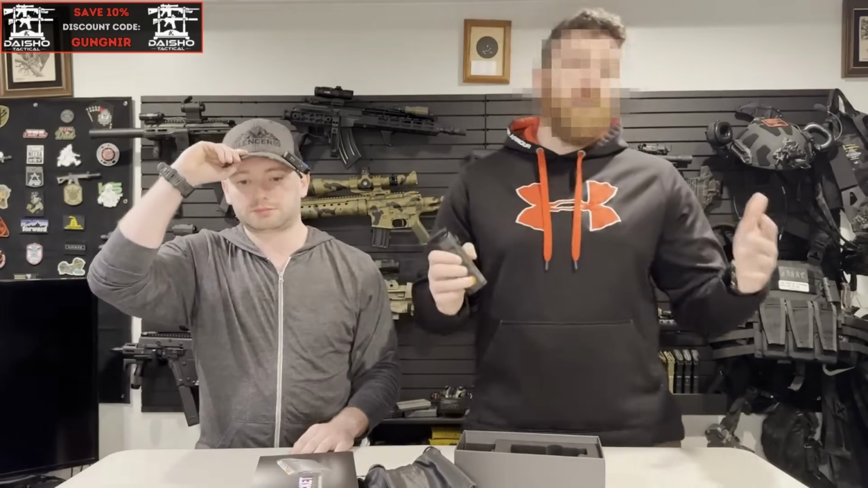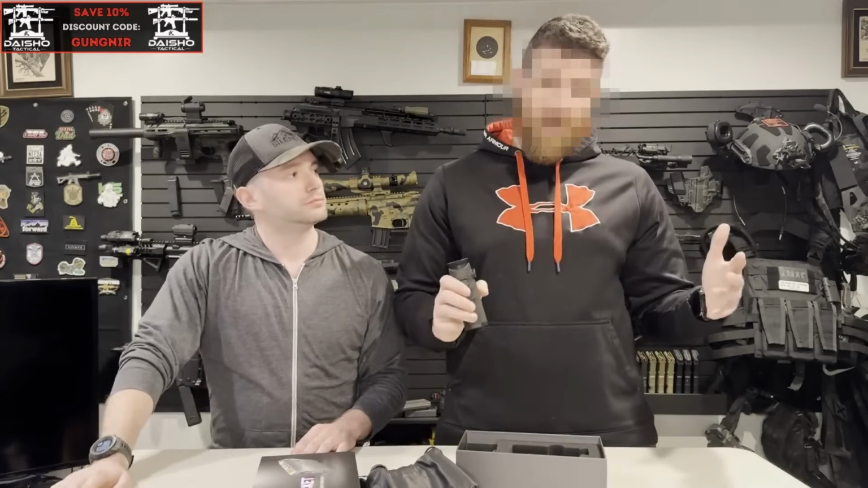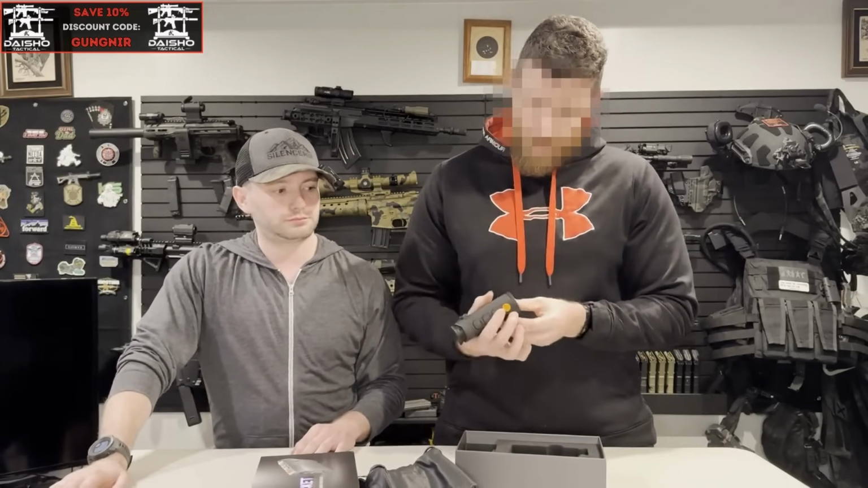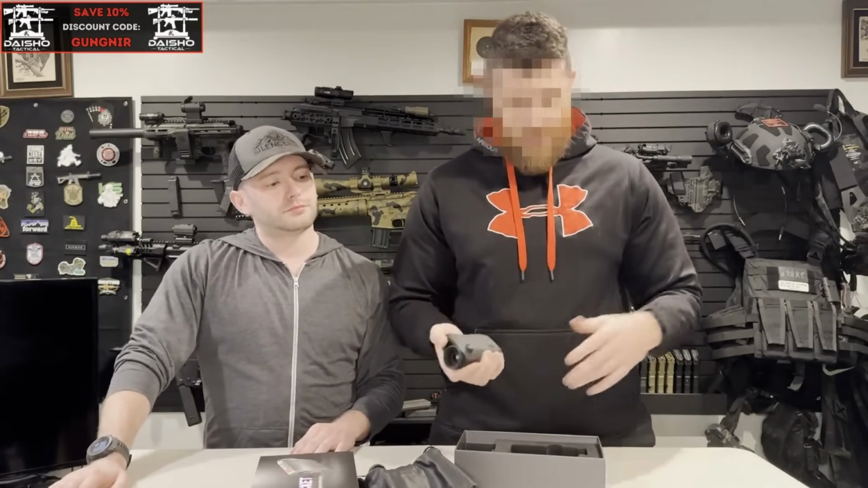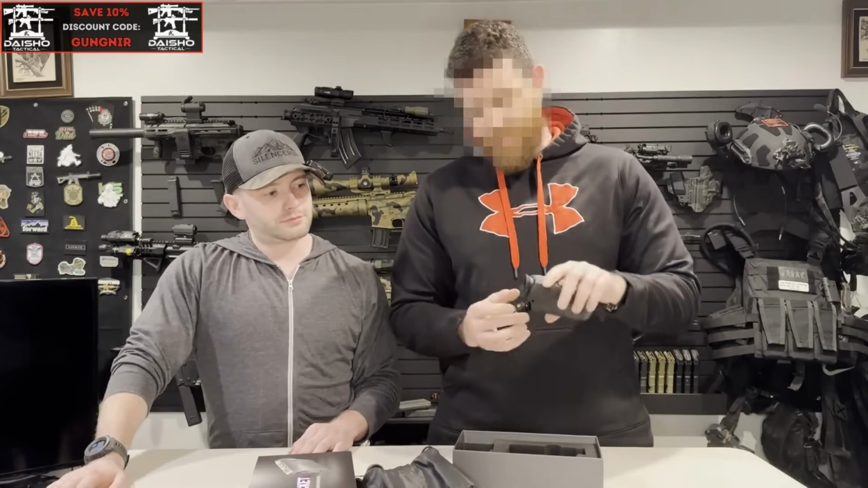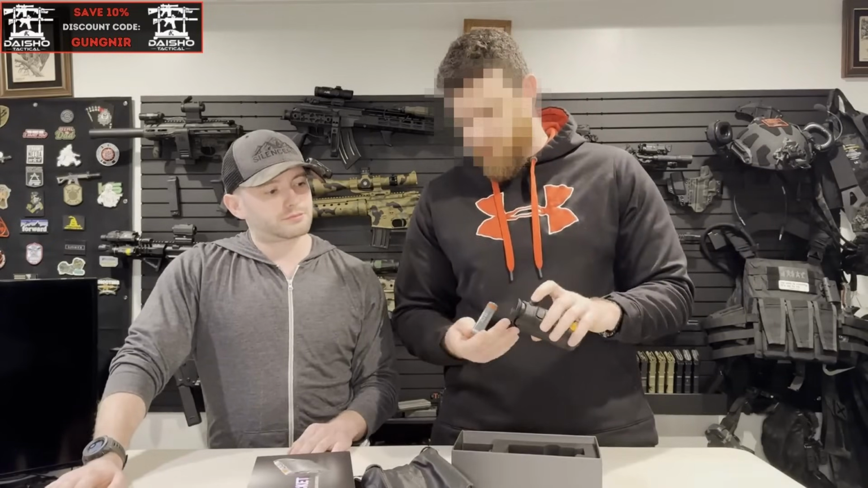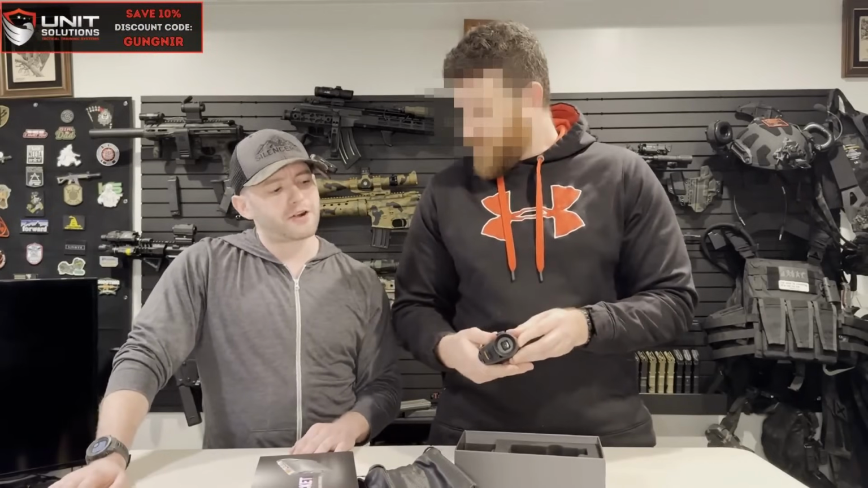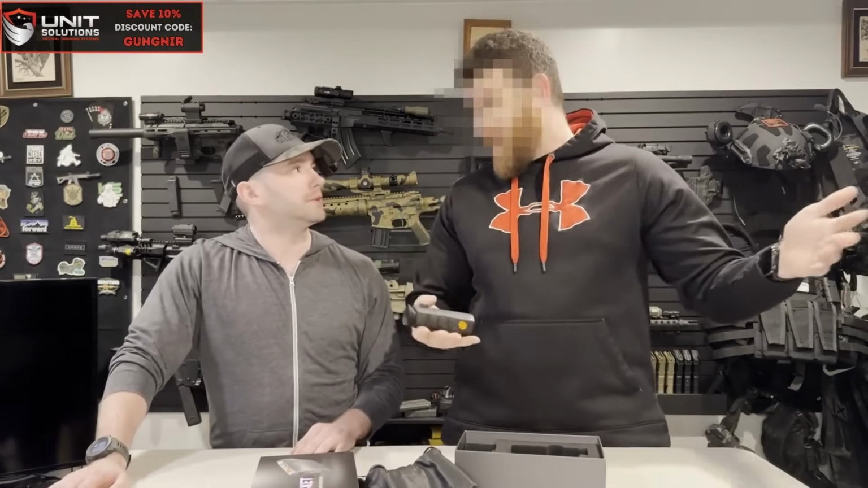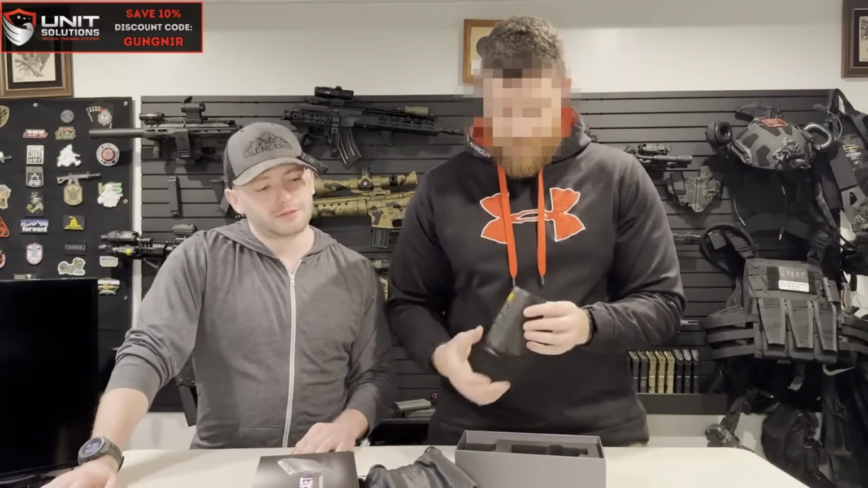It's not a $1,500 Pulsar. It's not a $10,000 EOTech that you're worried about. And I'm a big fan of this little unit. It uses the 18650 batteries that are completely rechargeable, which is nice. Oh, good. The battery gate's super easy. Does it just come with one battery? Yeah, it does. Okay. But any 18650 you can run, which is nice.